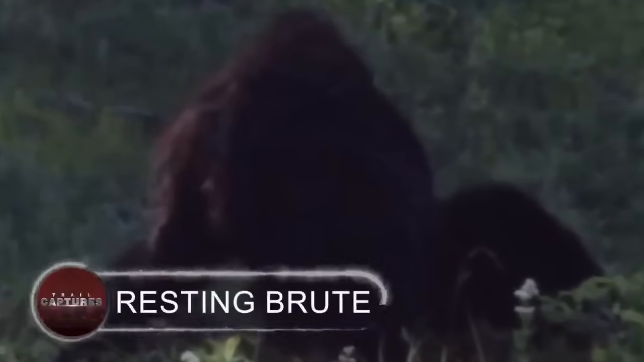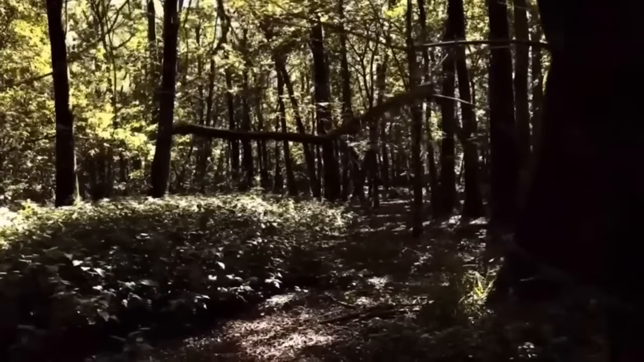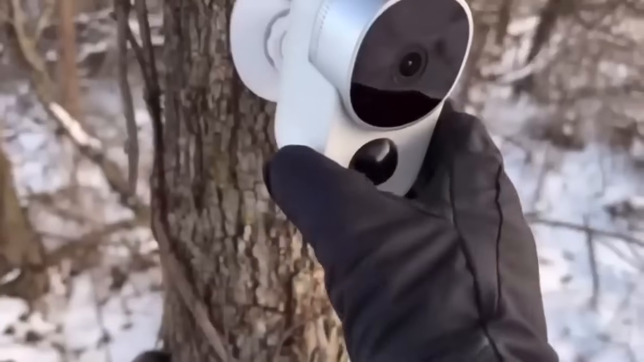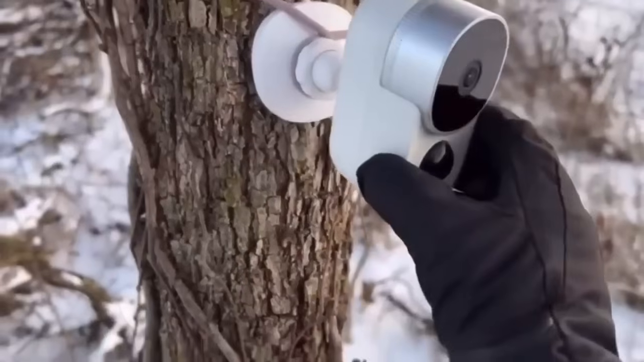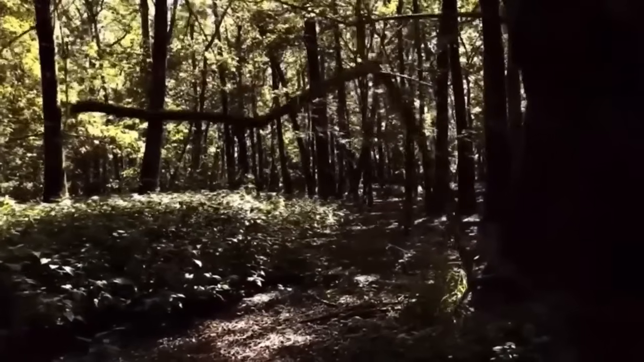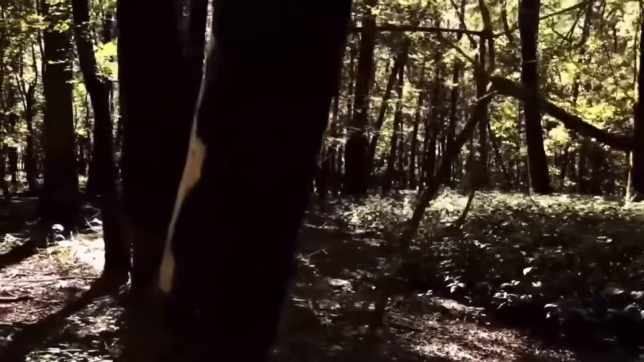Resting brute. Here's the hairy beast relaxing in the scorching sun, and here it's meandering through the forest. Strange noises have been heard coming from the state park nearby. The residents decided to install a trail camera to find out who was creating the weird noises, even though they weren't initially aware of the source.